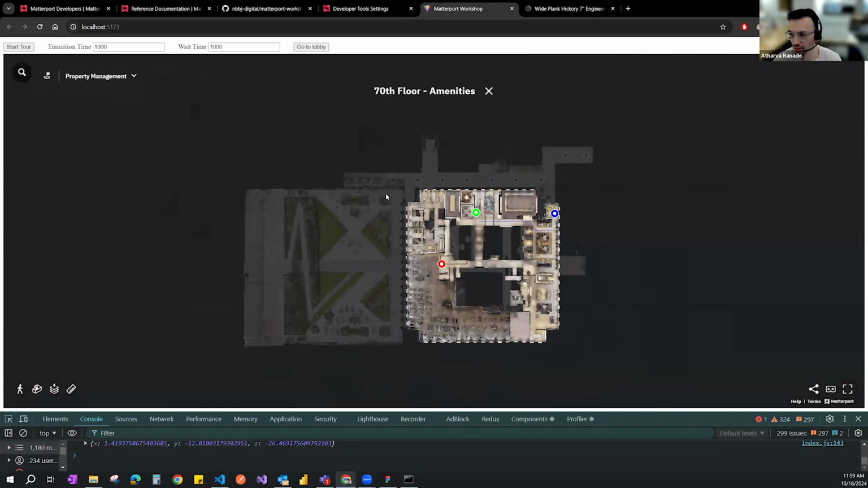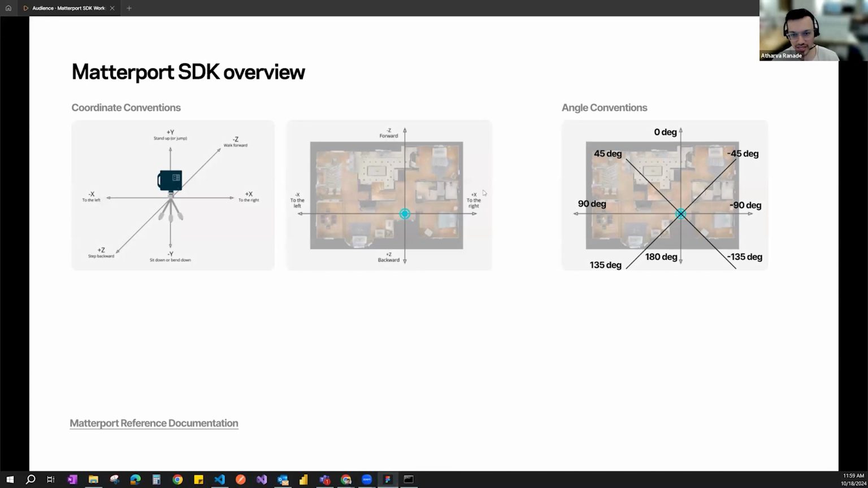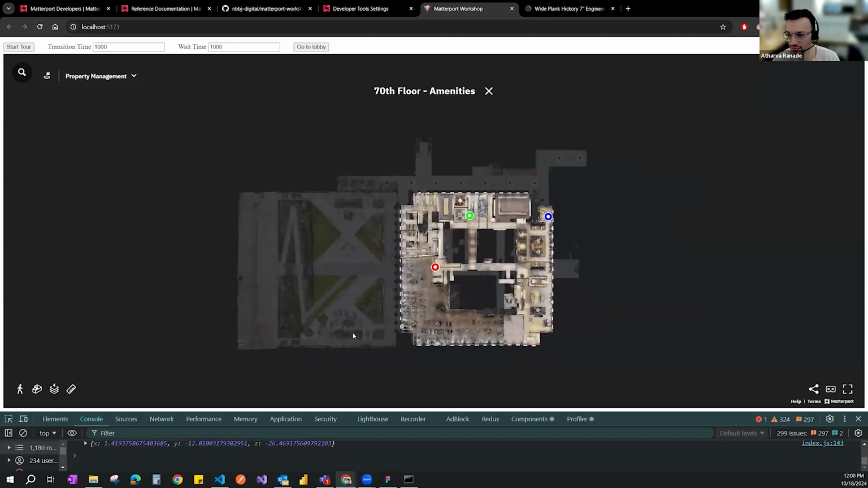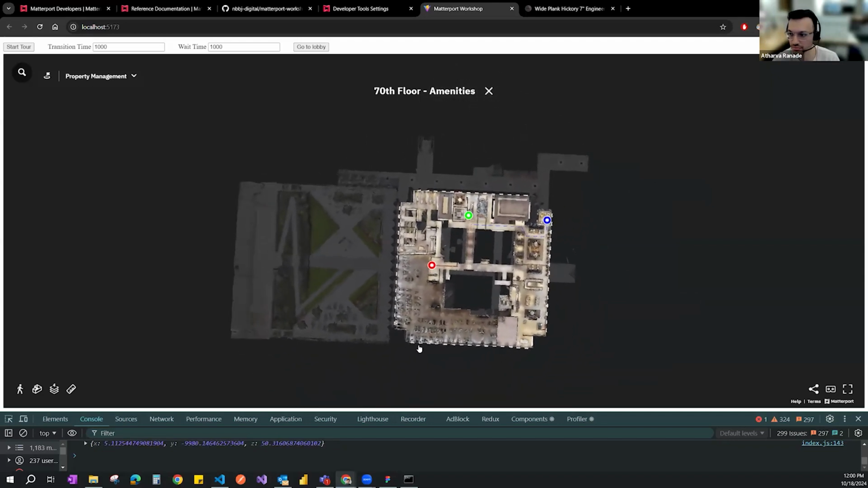So this orientation here is this orientation here. When you're trying to understand which way is positive Z and negative Z, you are using this default view that Matterport has set up for you as part of the plan.